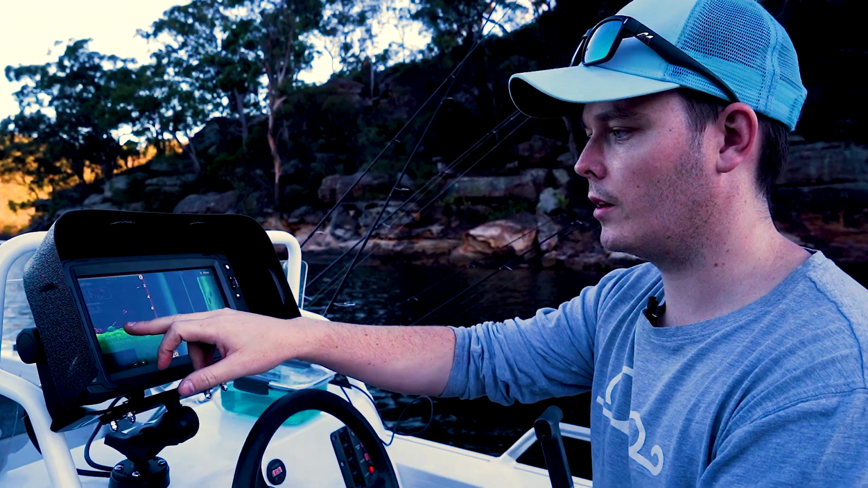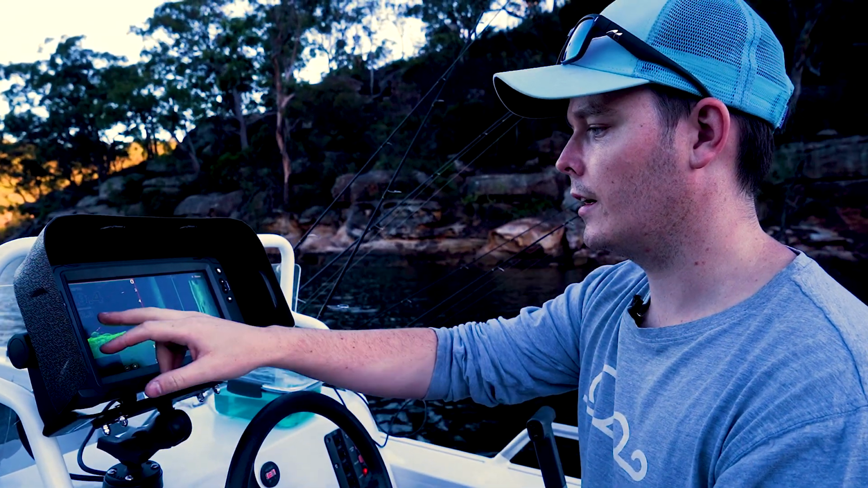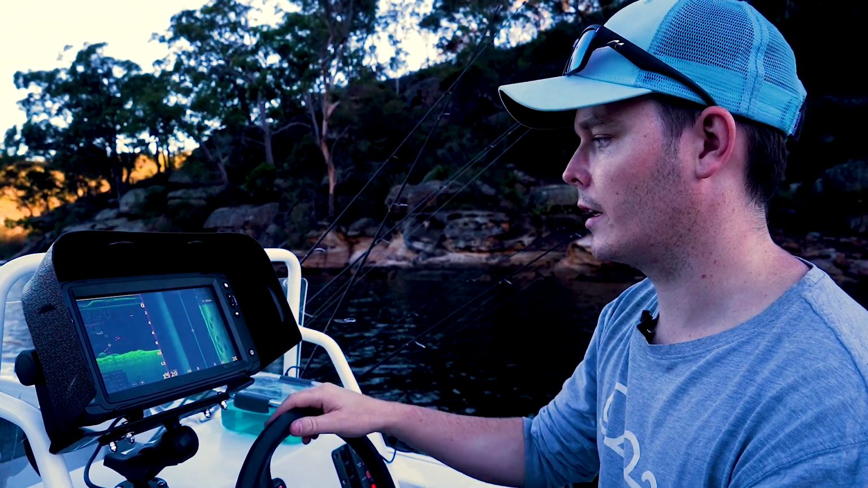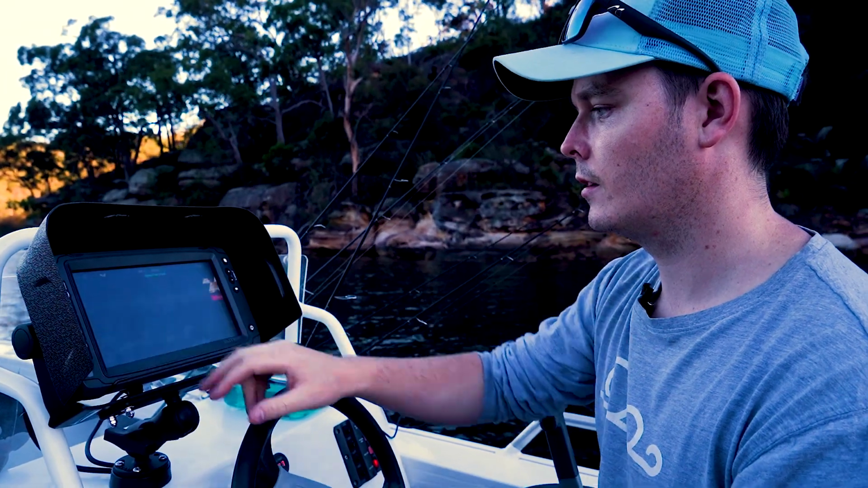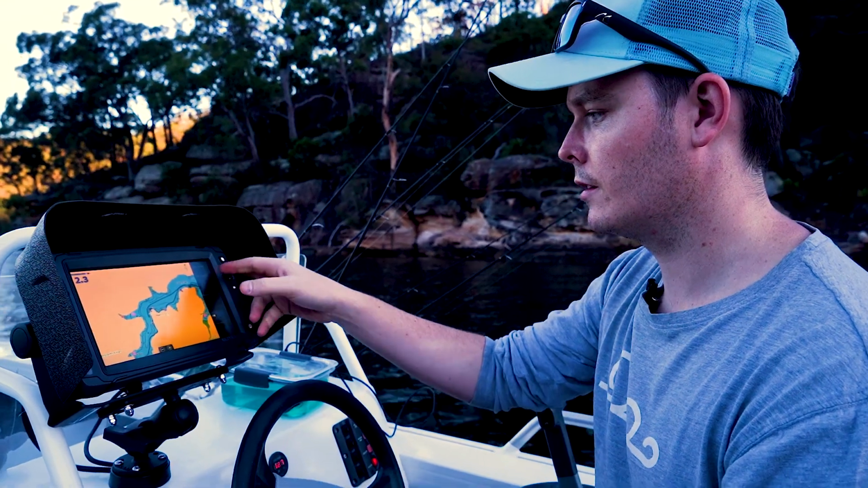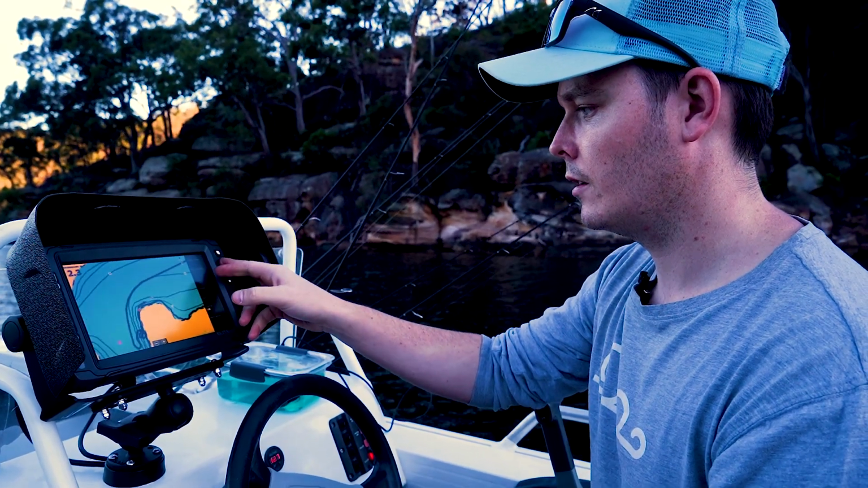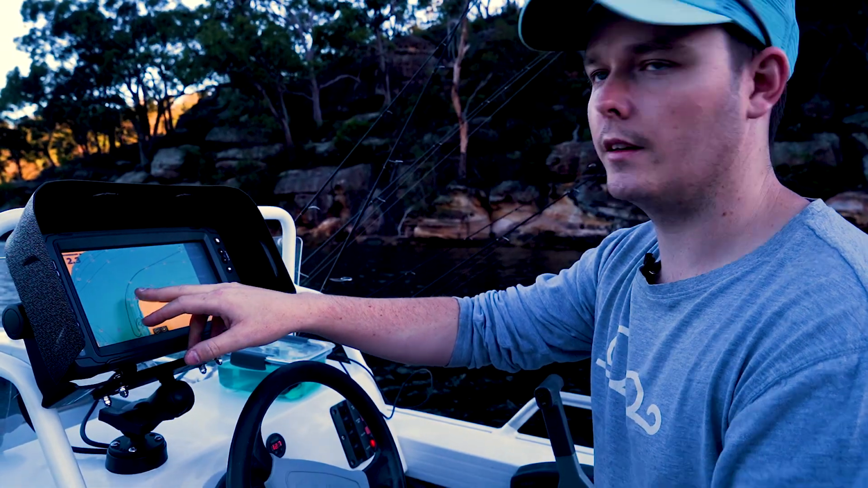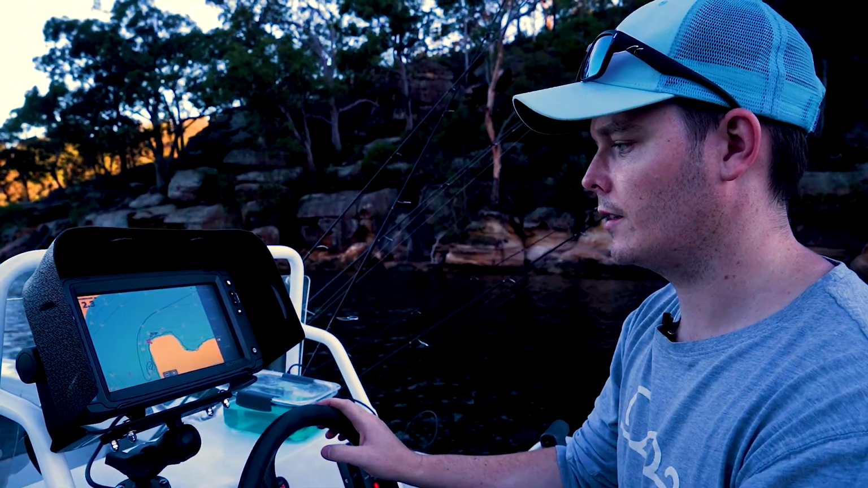So again, we've got some nice fish here, which is showing up with the hotspots on the sonar. Again, if I wanted, I can go straight into that, make a waypoint, and I could go back and fish that. So going into our charts, it kind of makes sense. We caught a fish here earlier today, and that's probably why we're seeing some fish around this area as well.